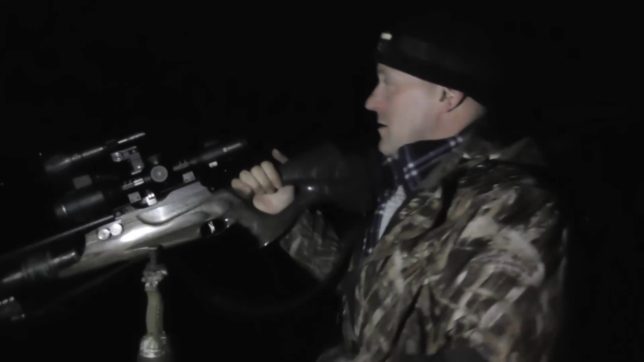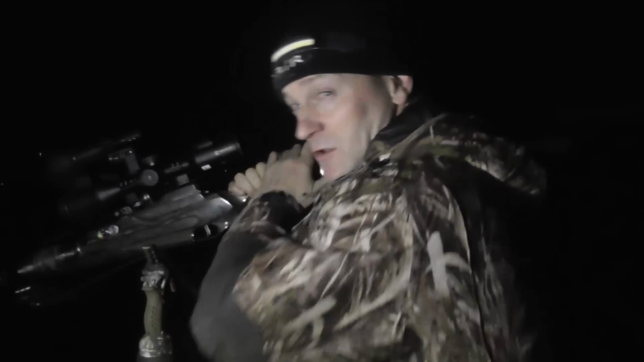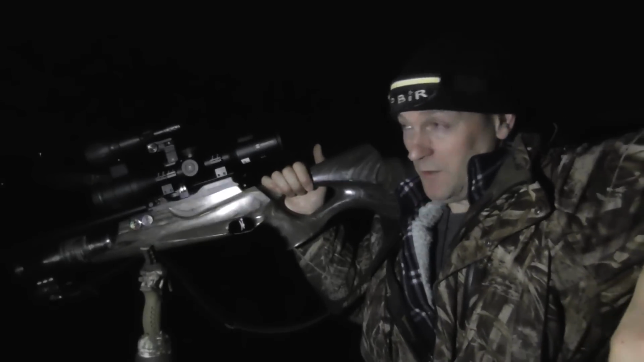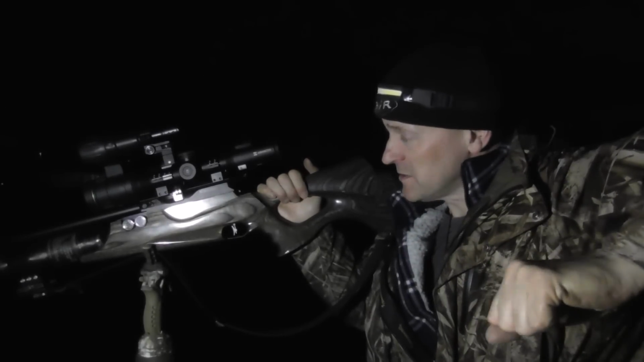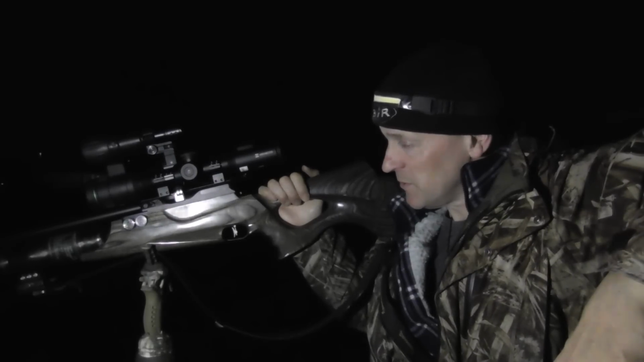I think I'm going to be packing up soon because they keep coming out. Anyway, I think that's it for now. I must have shot, I don't know, 25, 30 rats again. My Alpex 4K has worked absolutely spot on. It's not put a foot wrong this scope yet, it's been bang on. I'm using, like I said, a PBI RX illuminator with it. And yeah, it's been good.